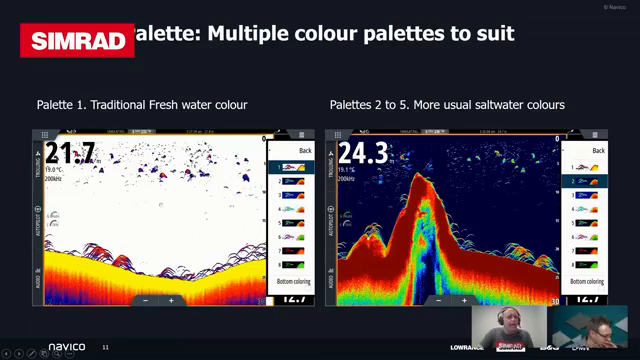Color palettes. Again, we've got lots of different options, and people have different preferences about the contrasting colors. My personal preference is screen color 4, or palette 4, and that's just because of what I'm used to with the Simrad Kongsberg product that I used to work with a number of years ago. But at night, palettes 2 and 3 and also 5 can be quite good, because they reduce the amount of glare from the screen.